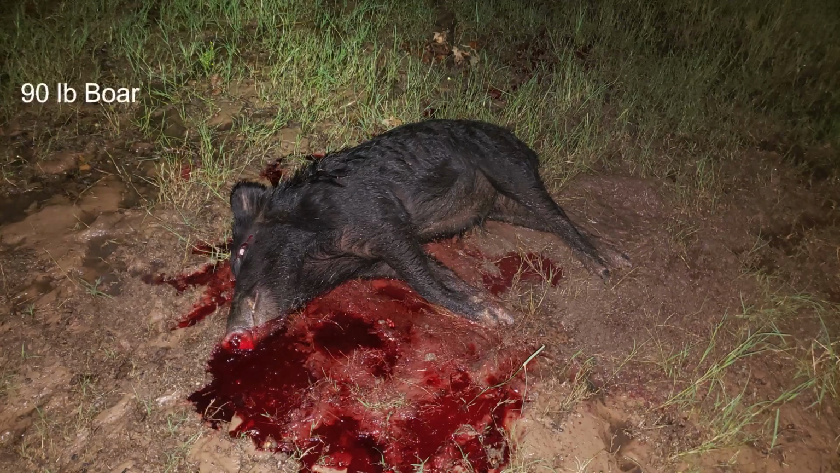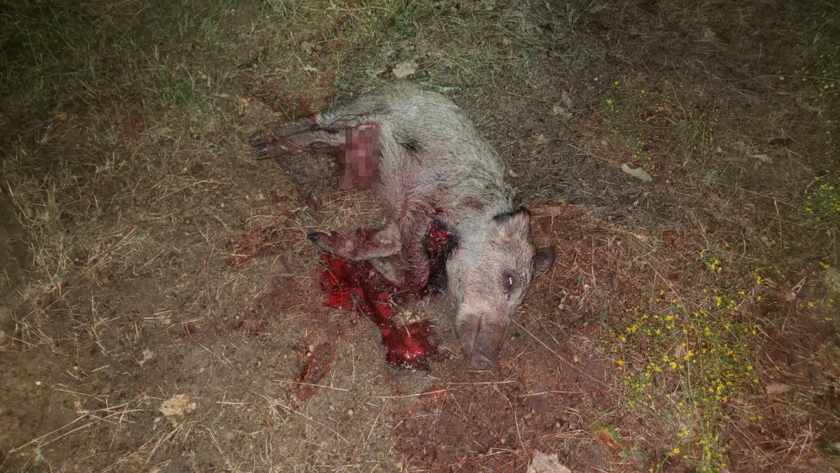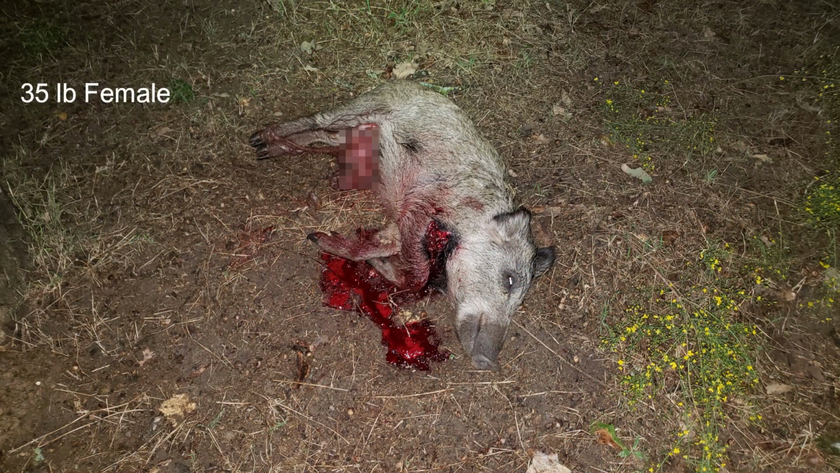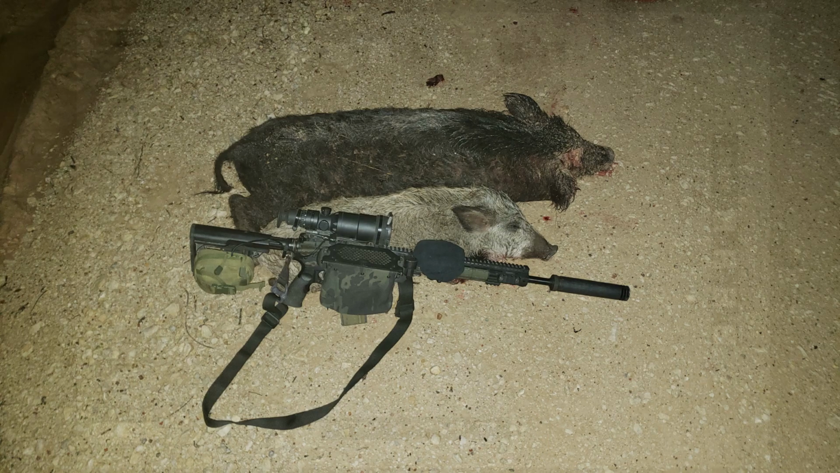The first hog that went down was a 90-pound boar with a shot to its head, actually entering behind the left eye and exiting out on the opposite side. The second hog was a 35-pound female with 3 hits, the first one entering the shoulder here, the second shot eviscerating her, and the third shot exiting through the neck. Given the muddy conditions of the field, I'm happy these hogs weren't any bigger than they were.